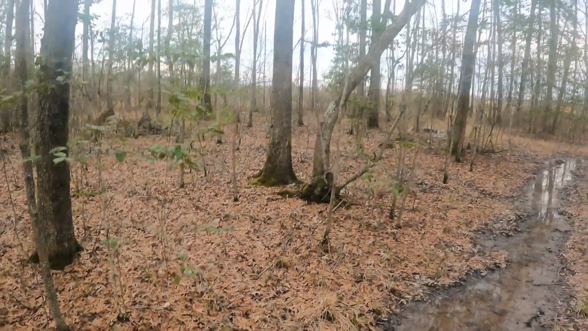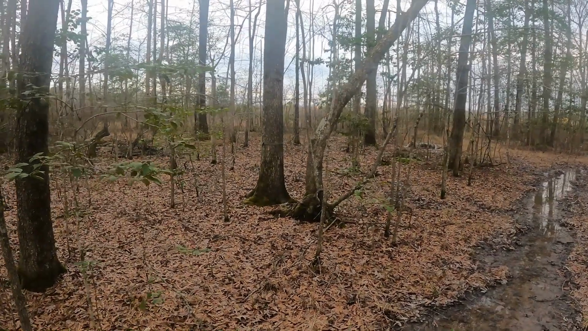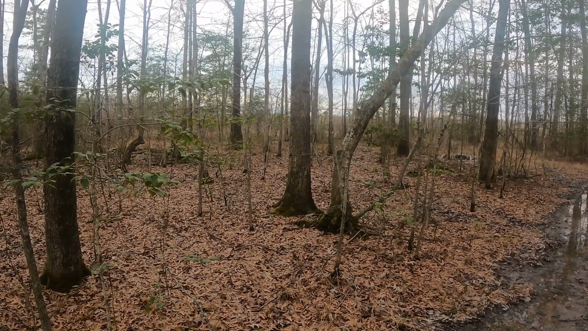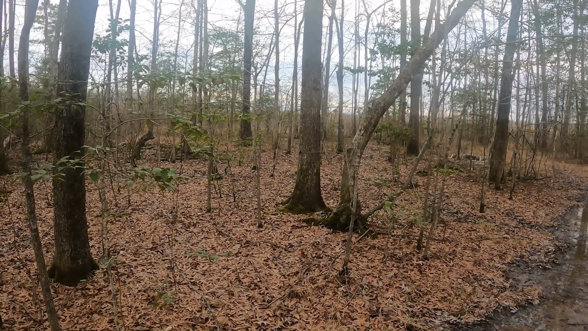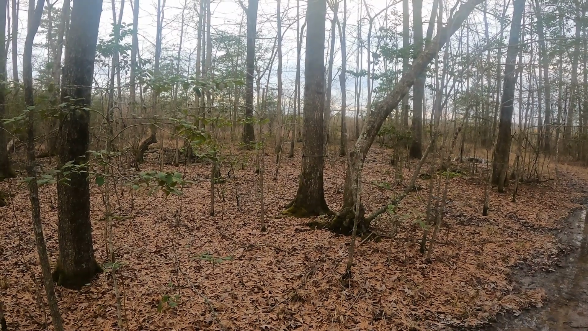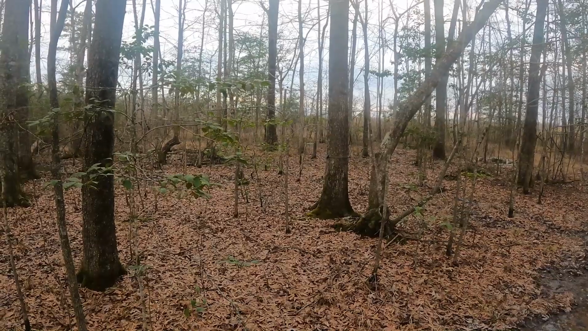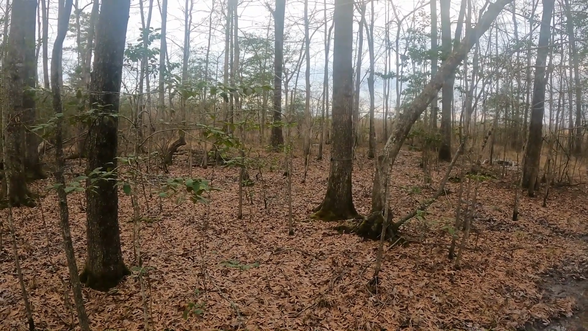All right, I think you could see that I was adjusting that one. There's a clear cut right over here that was probably 5 years ago, maybe 10 years ago that they clear cut. And whenever I was hunting, I actually saw some deer walking down the edge of that clear cut where the woods stopped.